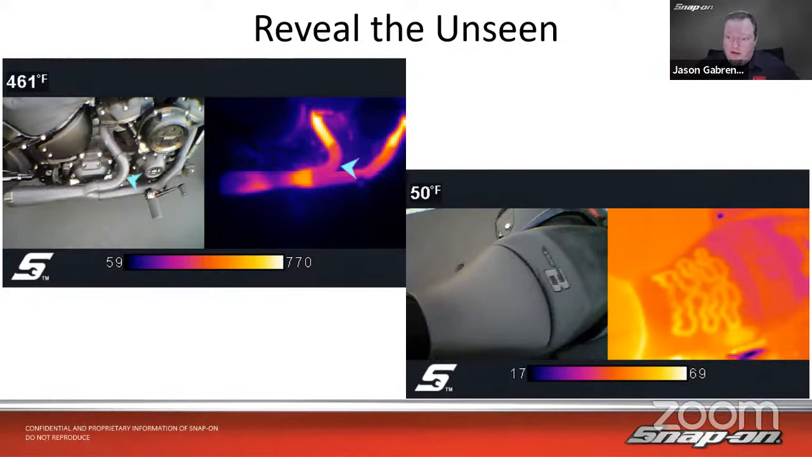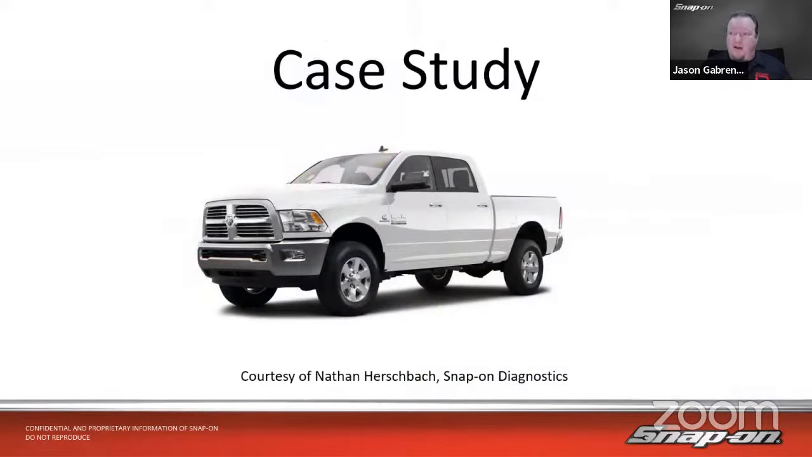And we'll see some cool, I got some new shots that I haven't used before in here with, I think, some really interesting things coming from a lot of these come from actually my buddy Nathan, who works for Snap-on Diagnostics, and he actually sent me this case study to use in this class today. He has a truck similar to that one, right?